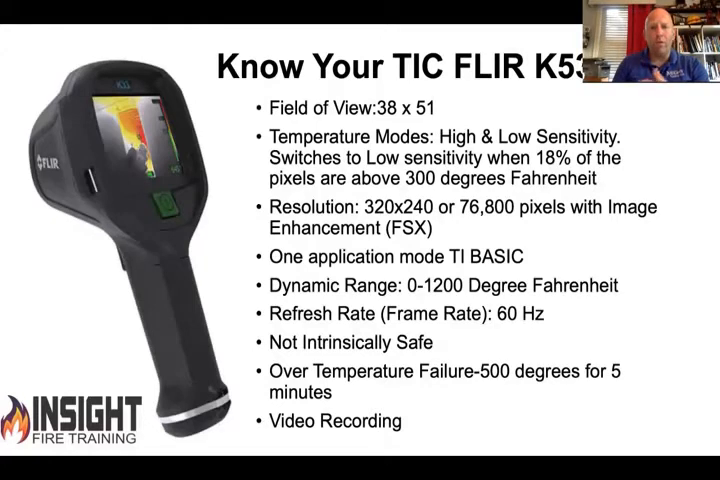So those of you who said you use FLIR, I think somebody put they used a K45, not as prevalent as the other models. You want to stay upwards in the, I'd say K33, K53, and up. K33 is less resolution, but it still has image enhancement. You want K53 and up because you'll be able to see better at longer distance.